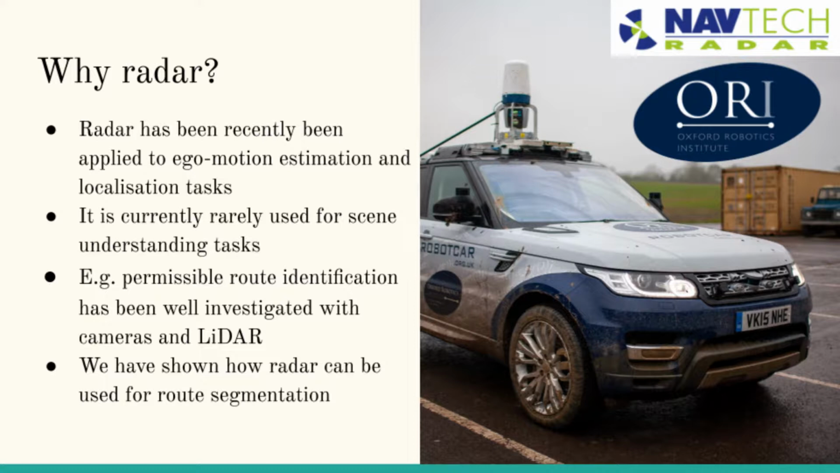One example of such a task is drivable surface segmentation, or rather permissible route identification. This task has been heavily investigated using vision or LiDAR, but has not been for radar despite its inherent advantages in its robustness to many environmental conditions. In this work, we show how drivable route segmentation can be performed by radar.